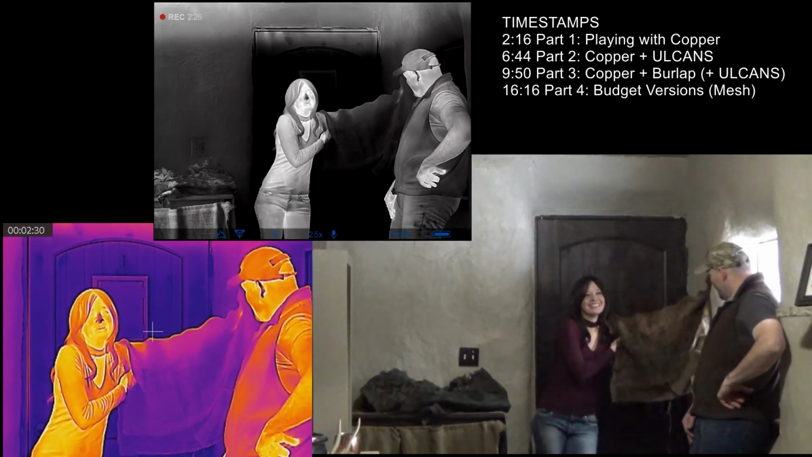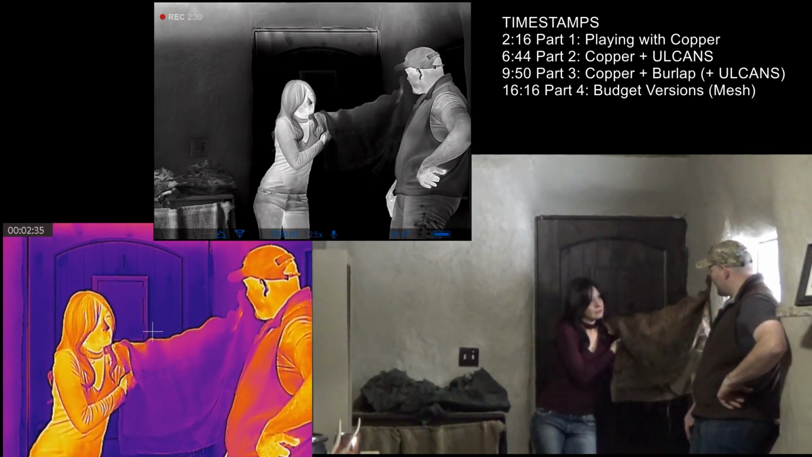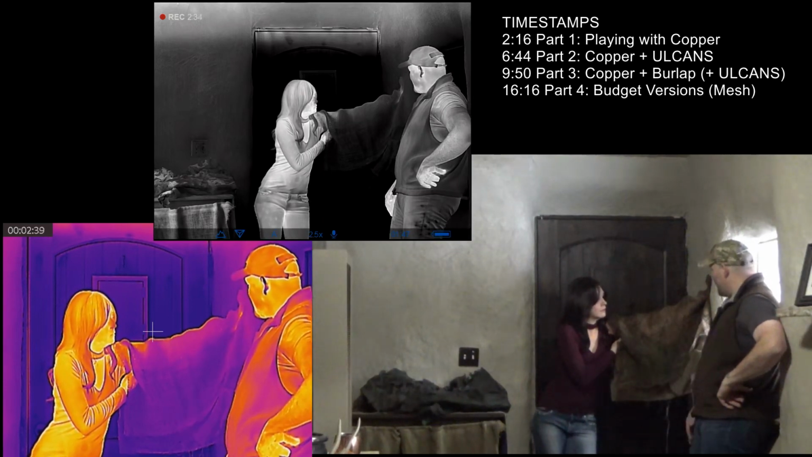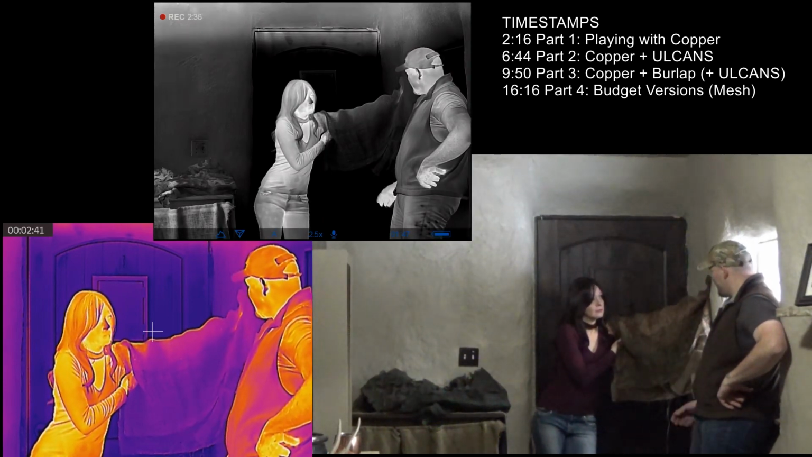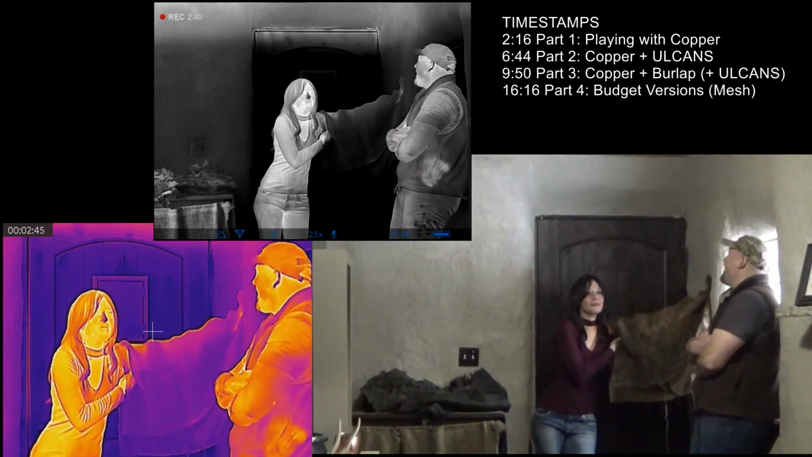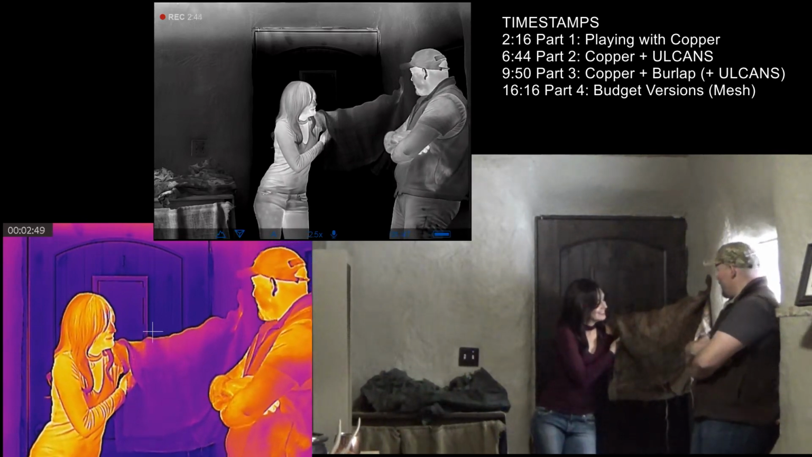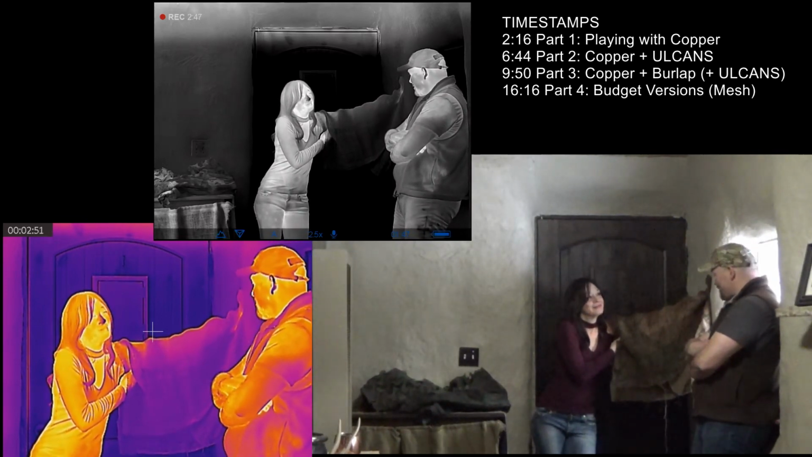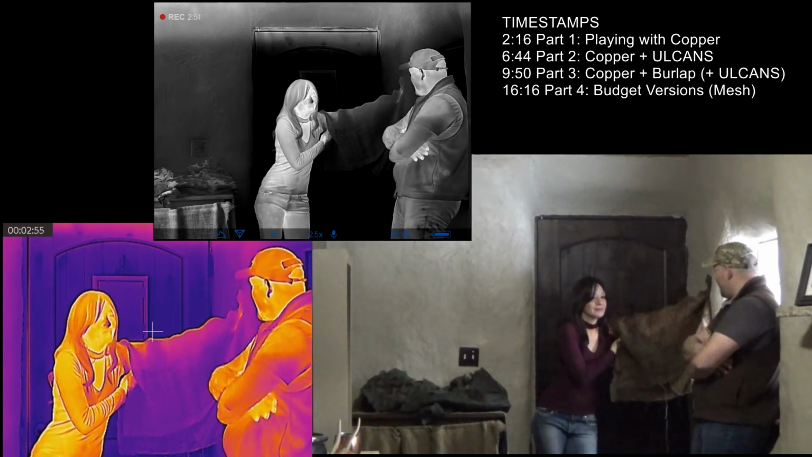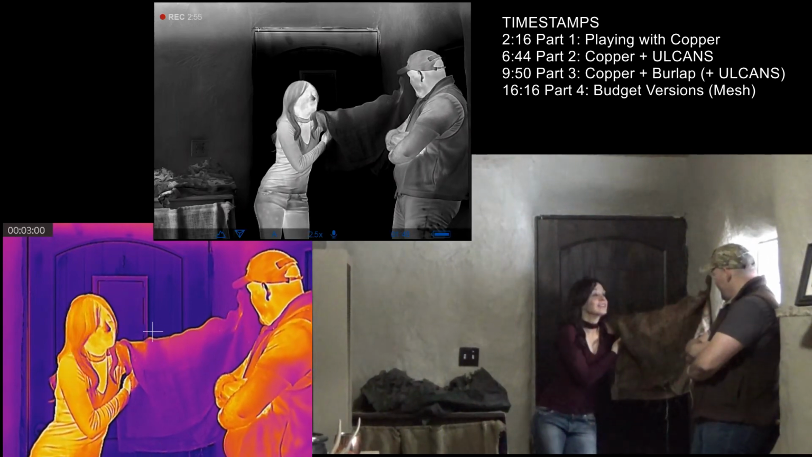Yep. Okay. So burlap is a really cheap and readily available material, and that's why people want to see if it can be used. Copper, just by itself, kind of looks weird. So if you're out in the field, people use burlap to make ghillie suits. You can use burlap or cut strips and make a suit out of it, and it actually blends in for regular visual camouflage.